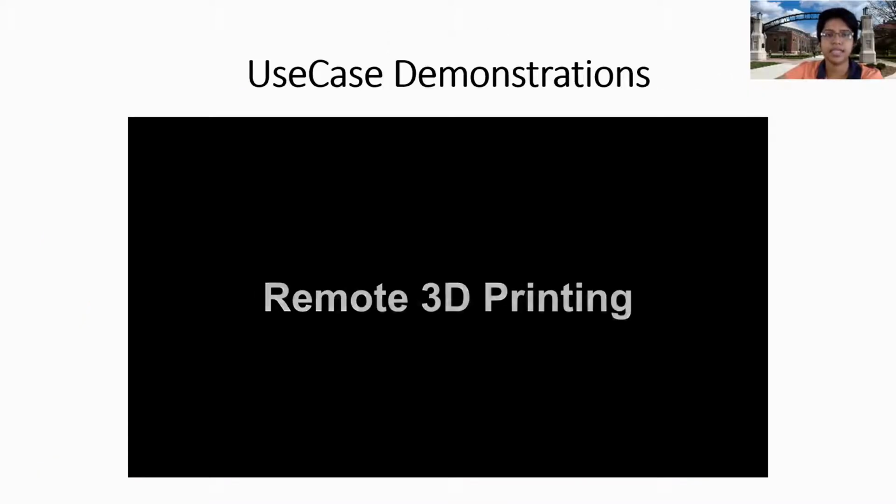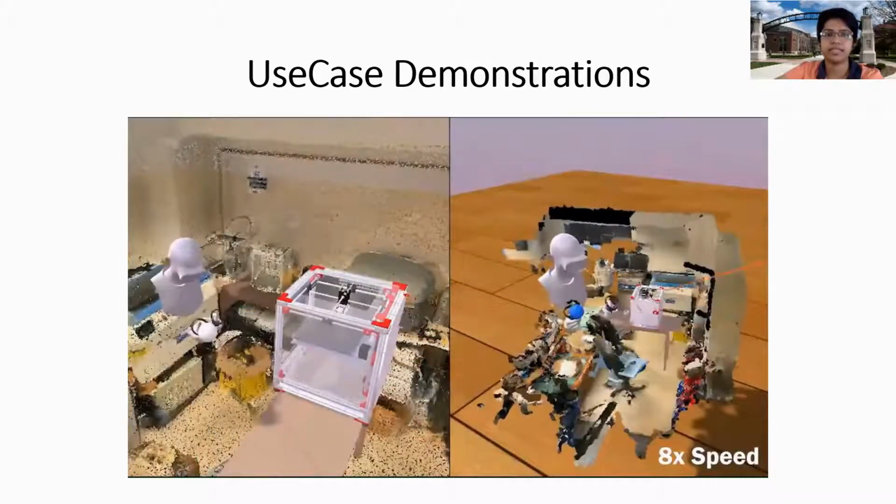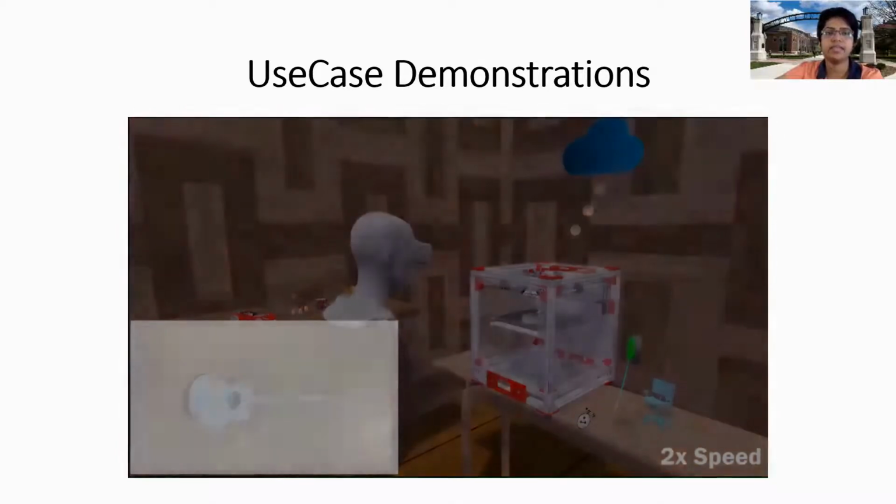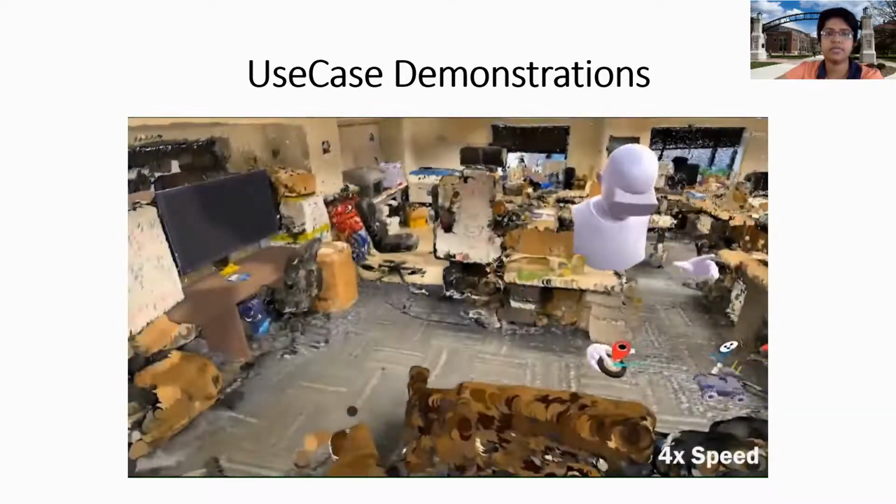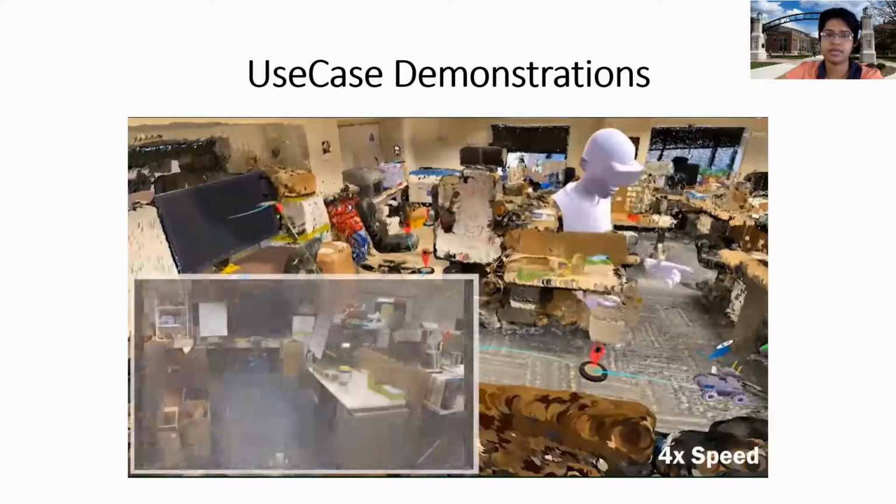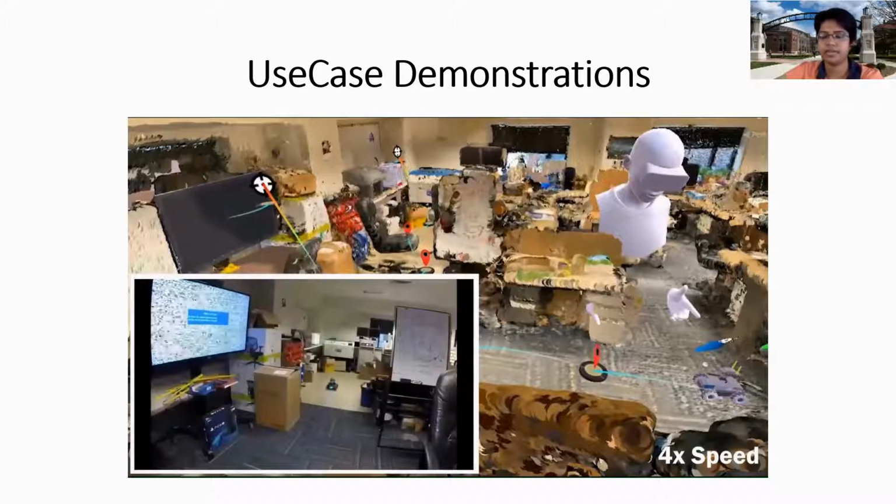In the second use case, we performed remote 3D printing, in which virtual models are retrieved by the brush tool and printed remotely by an IoT-enabled 3D printer. The third use case demonstrates the applicability of our system in human-robot collaboration. The user specifies the path that the robot has to follow and authors the robot tasks in the virtual environment, and the robot performs the corresponding actions in the real world.